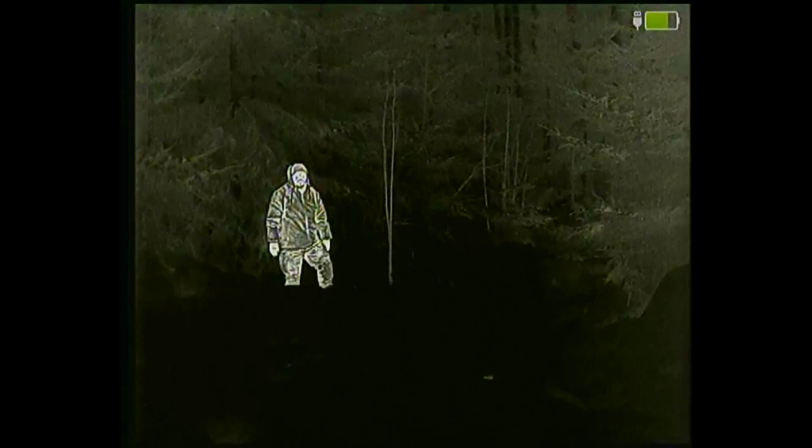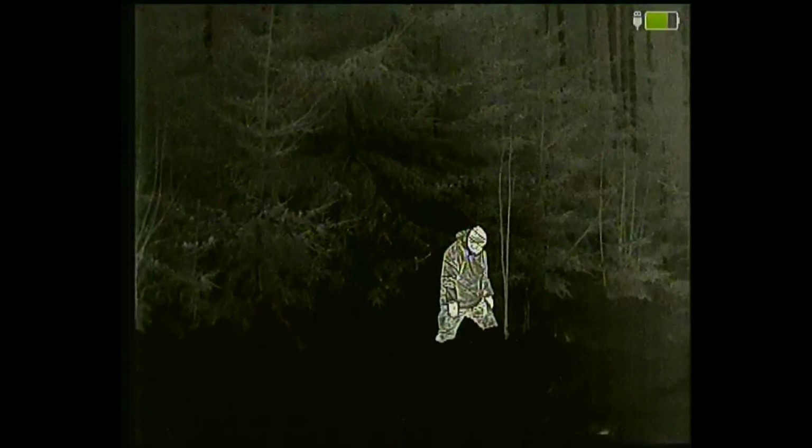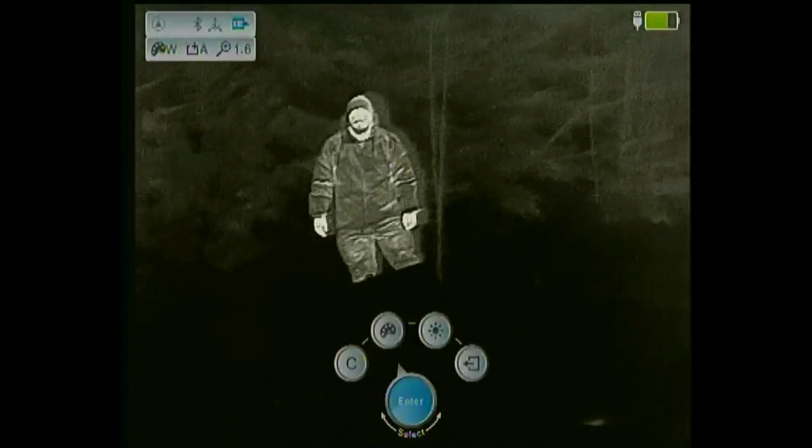But for sure the heat point comes out pretty well. And you see now the unit keeps the heat in the middle and shuts down the brightness. Now we switch over to black hot.